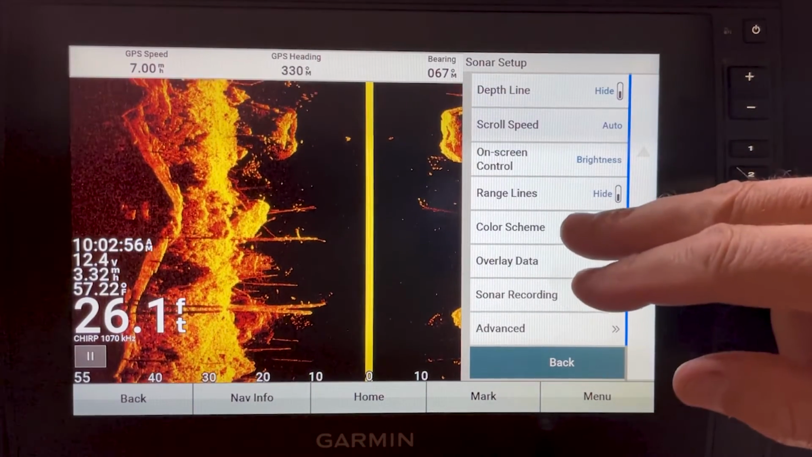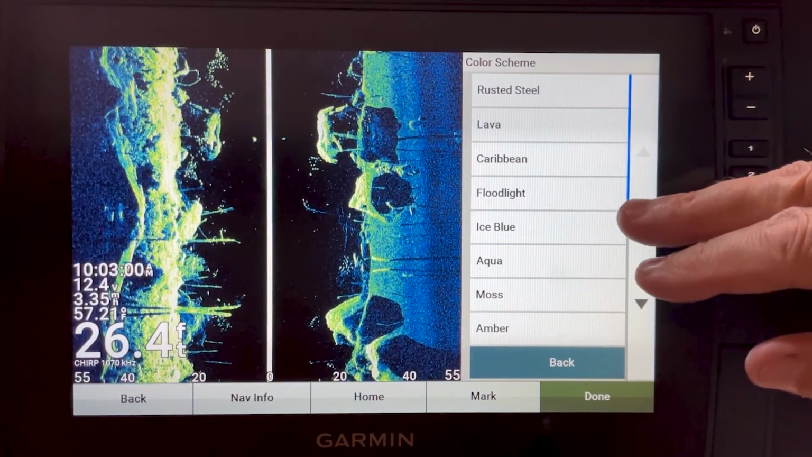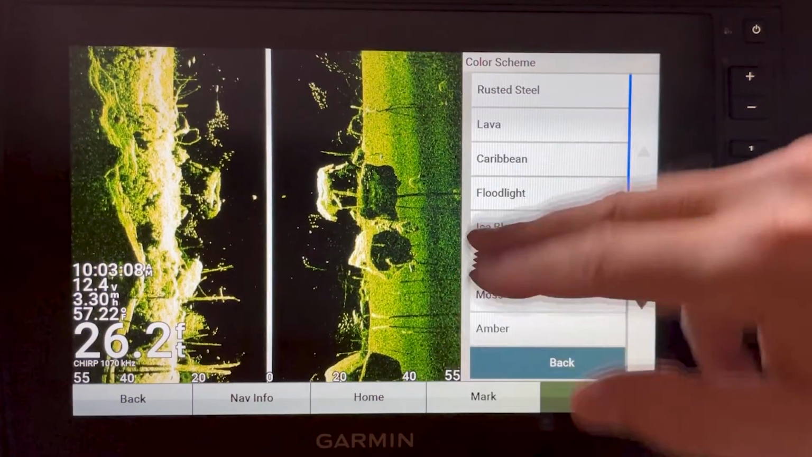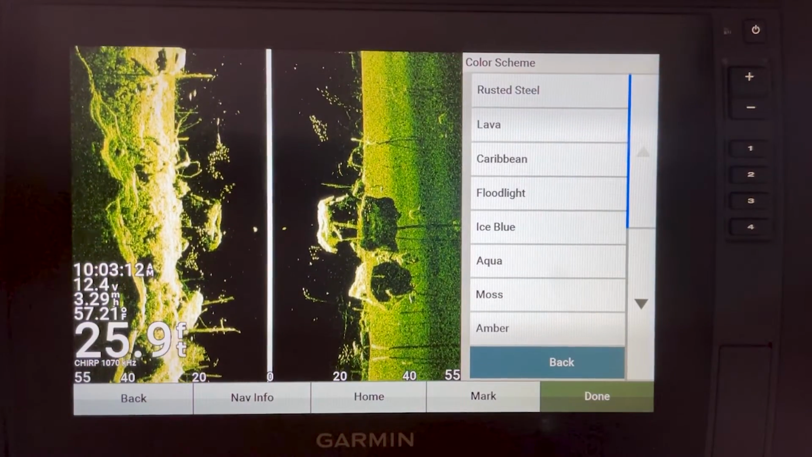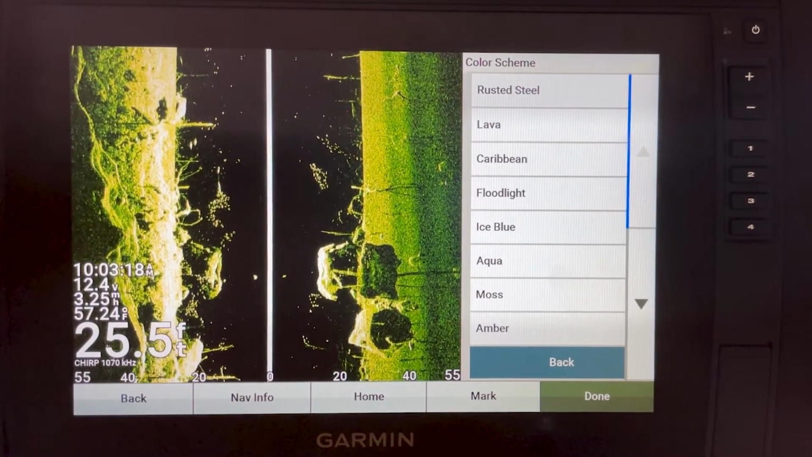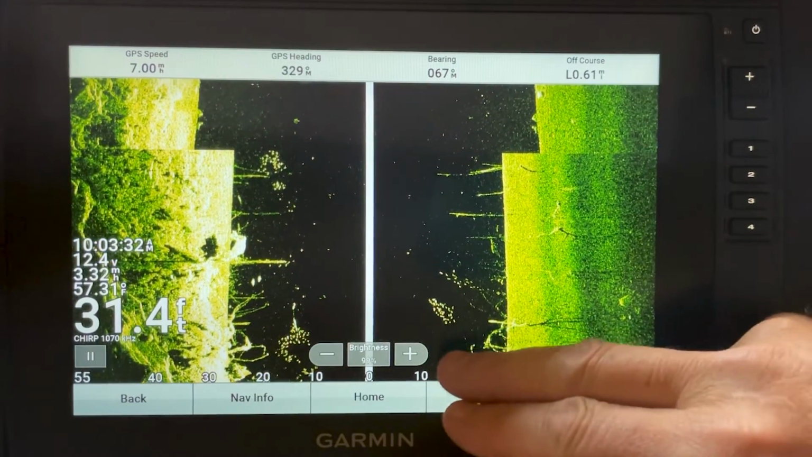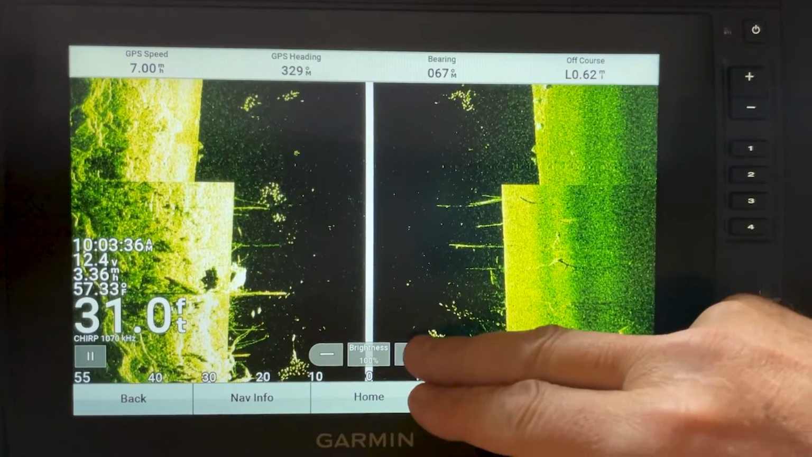And this is where you can change the color scheme. You can get some really nice colors here. I really like this moss, and that's what I leave it on most of the time. For the videos, I've been putting it over on the amber because that's what everybody's used to seeing, but I really like that. Done. And you can see down here, now you can adjust your brightness with these buttons.